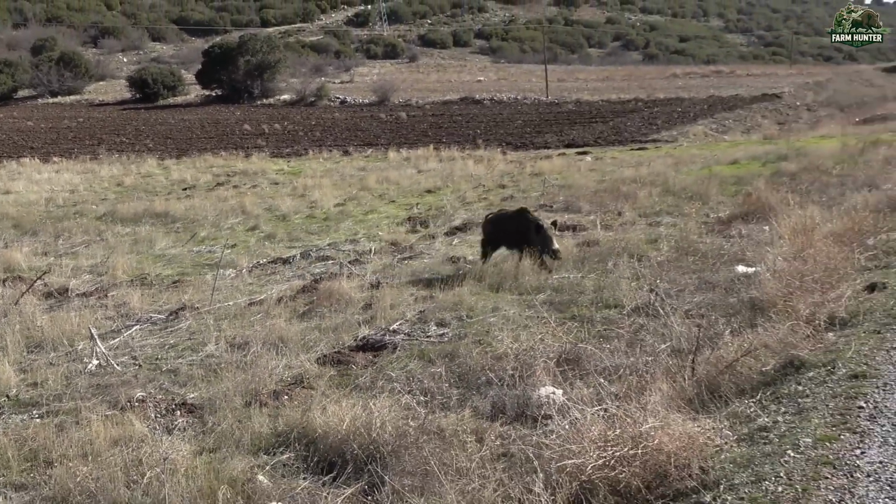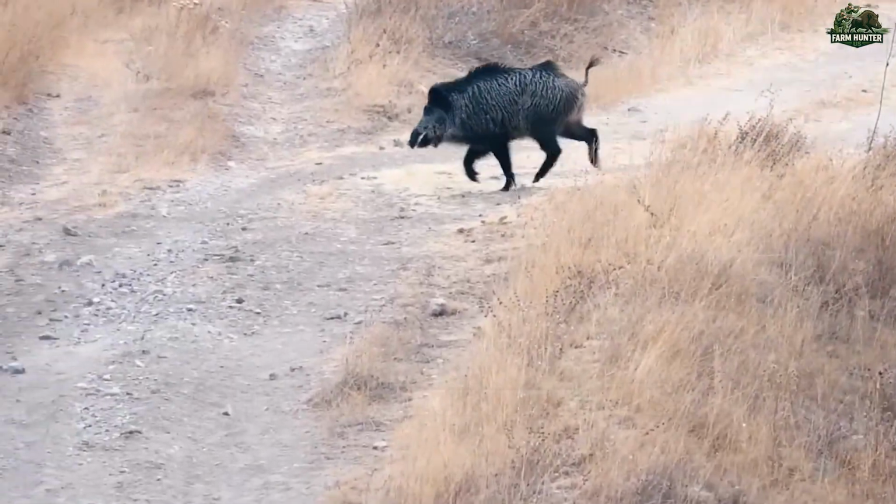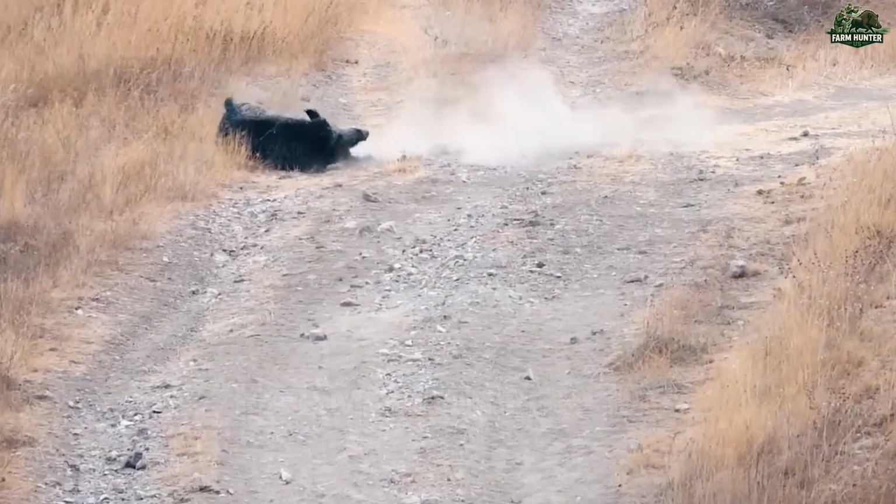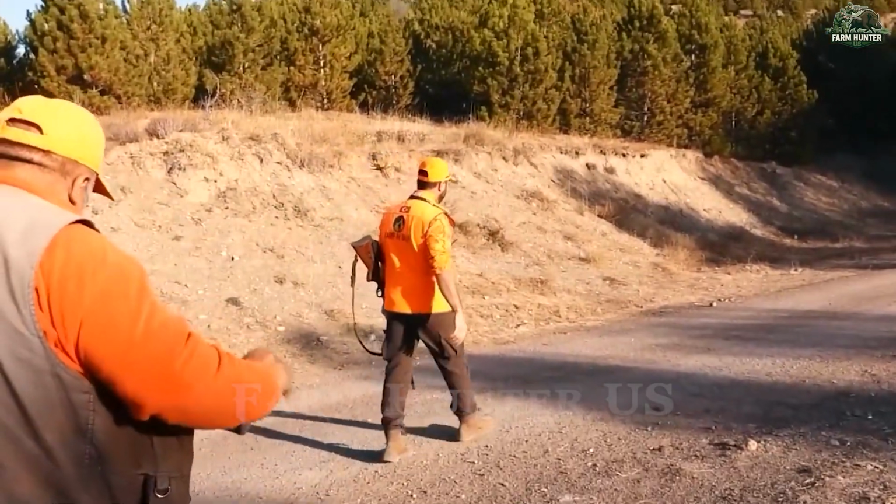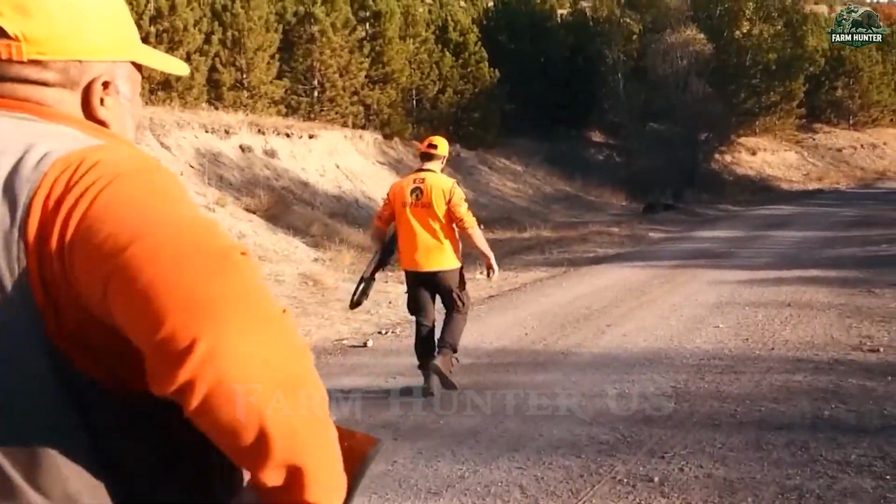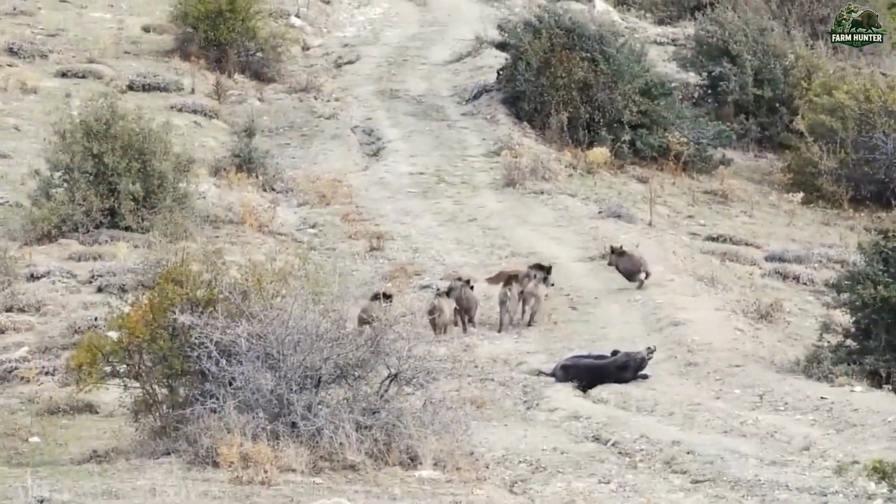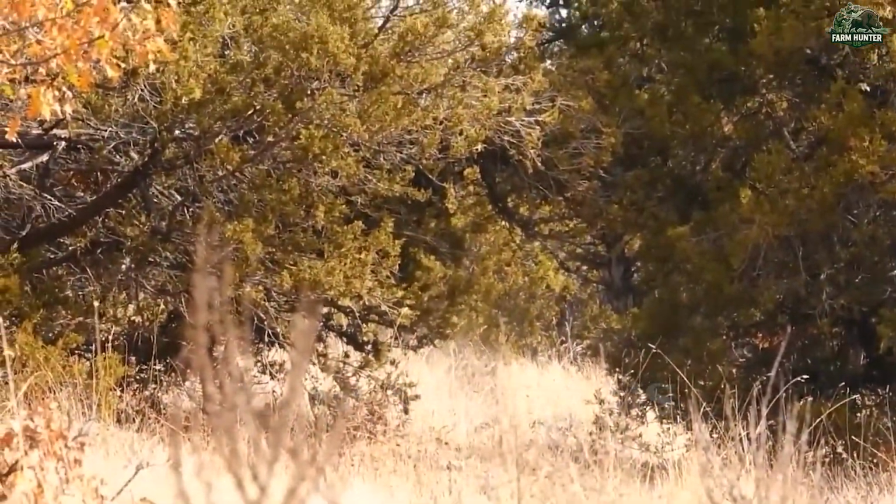By the time we reached the valley floor, we understood the true scale of the crisis. These weren't just stray animals, this was a full-blown invasion. In some states like Texas, wild boar populations exceed 2.6 million, reproducing at a rate of nearly 6 piglets per sow per litter. They are an unstoppable force, unless met head-on.